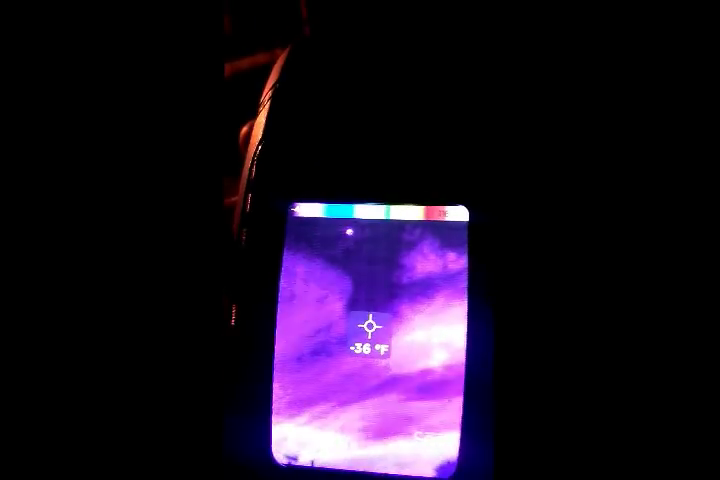There is our moon, right there in front of us. And if we look around the sky, it's minus 38 degrees, minus 40 degrees. As we get down to the horizon, it's minus 31 degrees. The clouds are coming in, so I'm going to need to be quite quick. But look at the temperature of our moon.